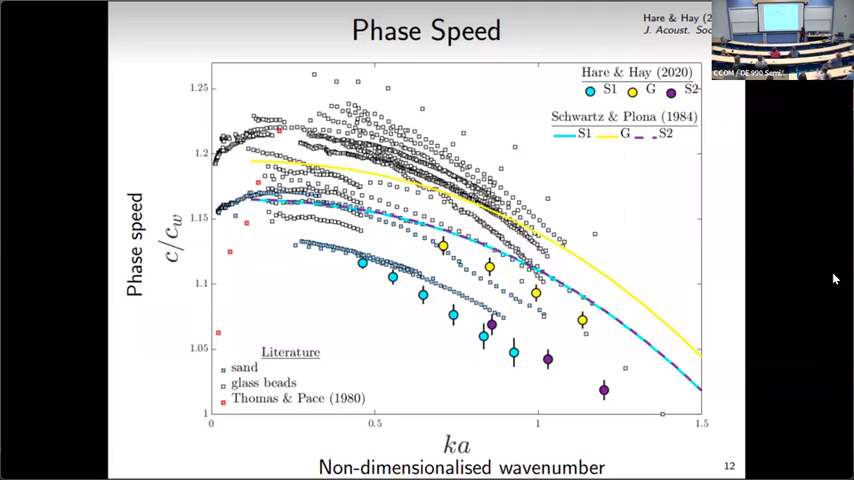The squares are the measurements from the literature, again sand being the blue squares, and white are measurements for glass beads reported in the literature. Our measurements here are plotted with the circles. I've also plotted on top Schwartz and Fulmer's multiple scattering theory for my grain sizes.